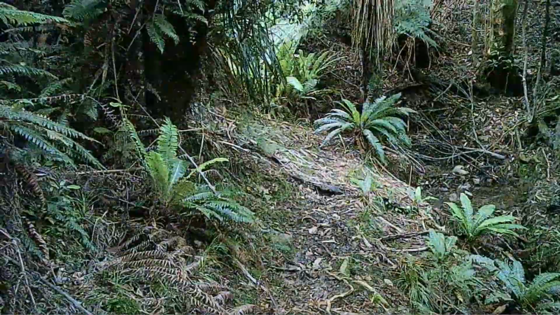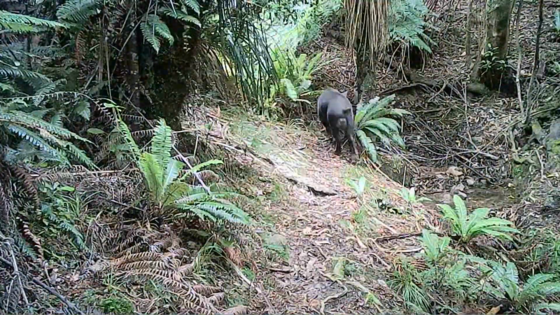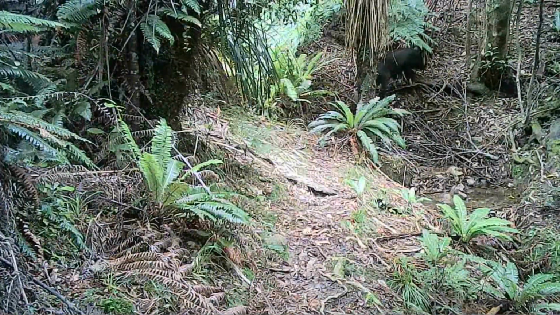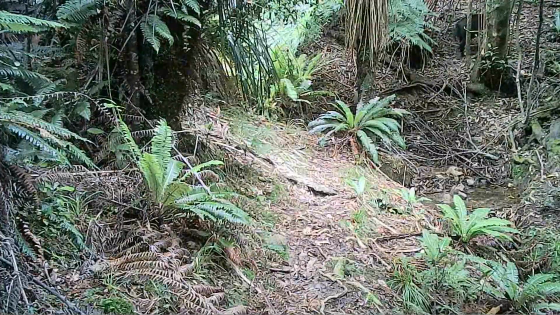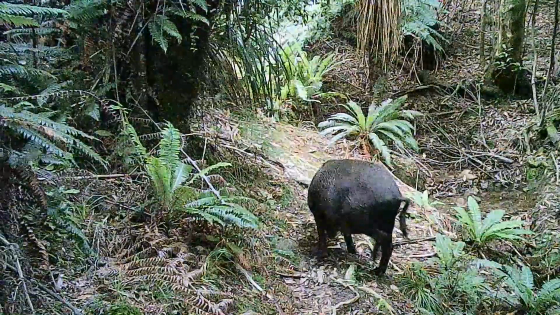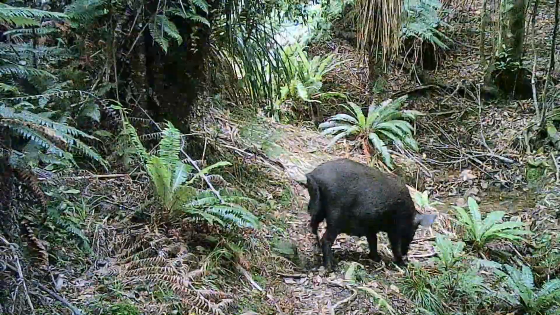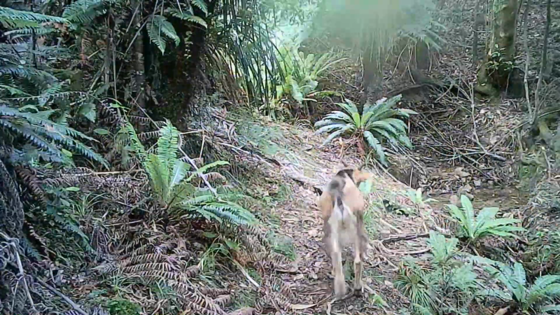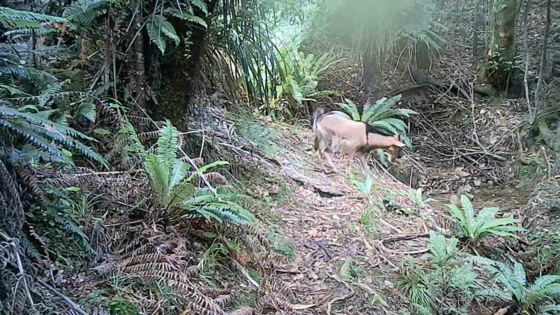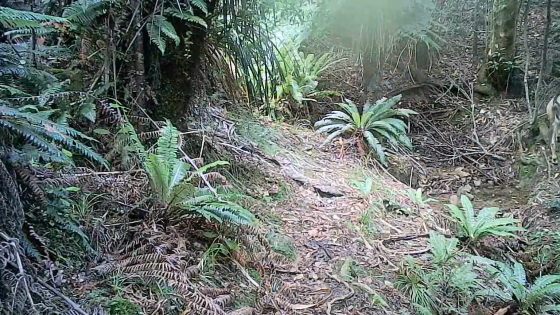Cool spiker, he's got some pretty long spikes on him, so hopefully a bit of potential for a future trophy stag. Big pig here. Nice ball. Big sow, spending a bit of time in front of the cam. I'm having a little sniff. Goat from earlier with just huge knackers. Really impressive how he manages to get around with balls that big. Very agile as well.